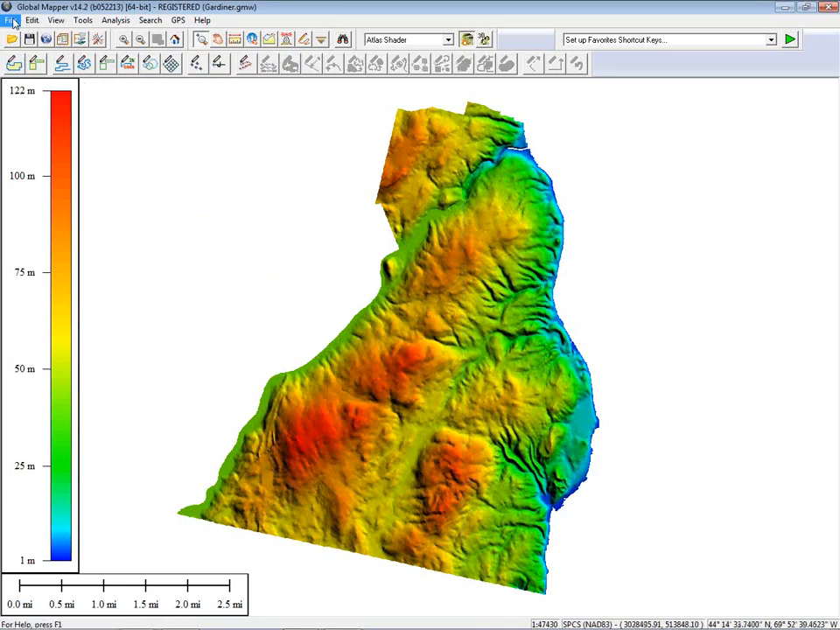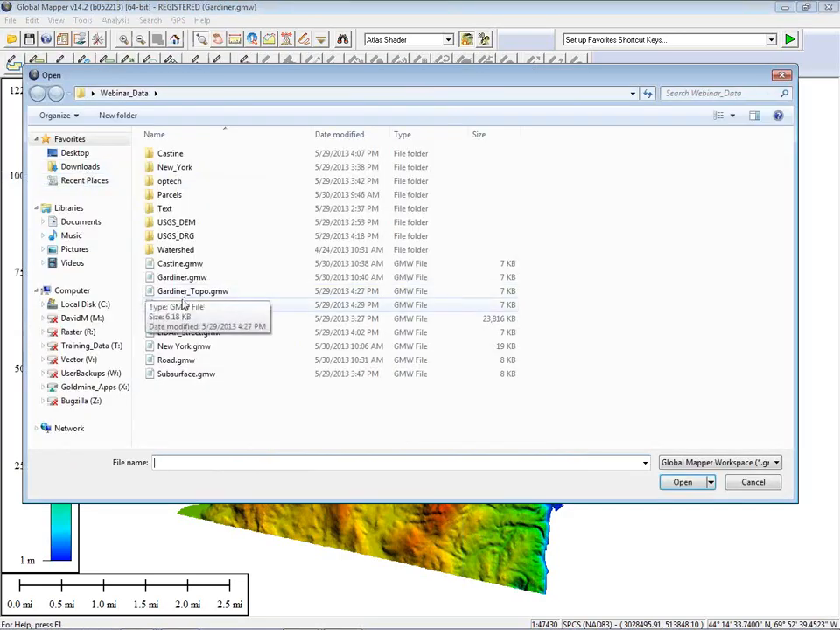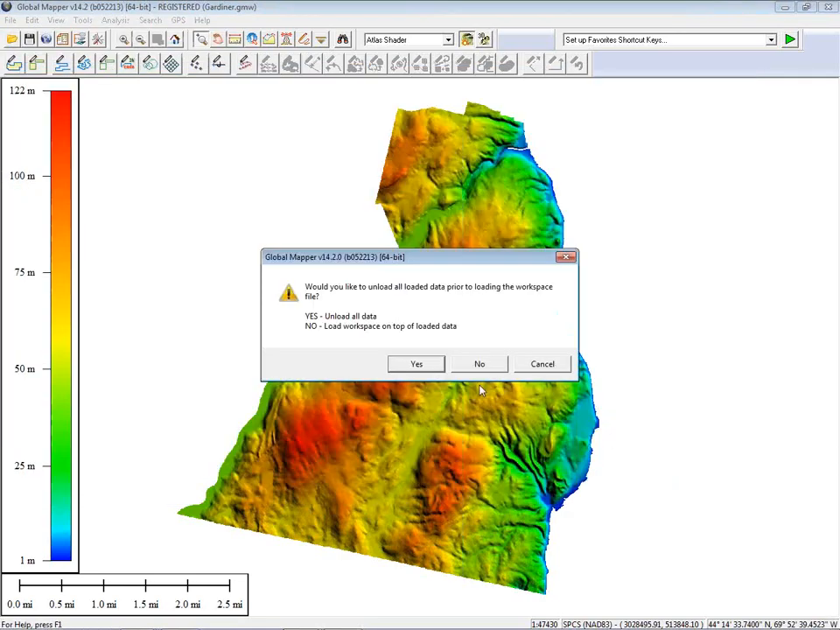Now, what I'm going to do in this case is let me actually load up a different data set. Just bear with me for just 1 second. I'm going to load a workspace. And this is the one I want.